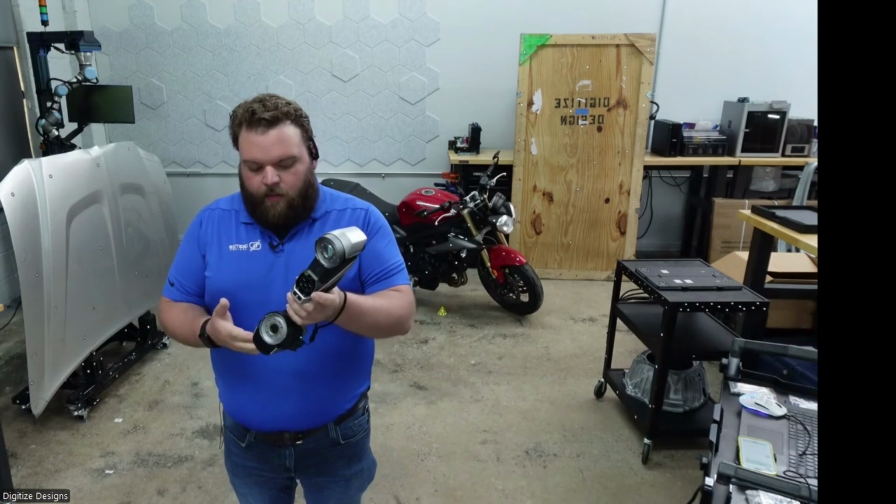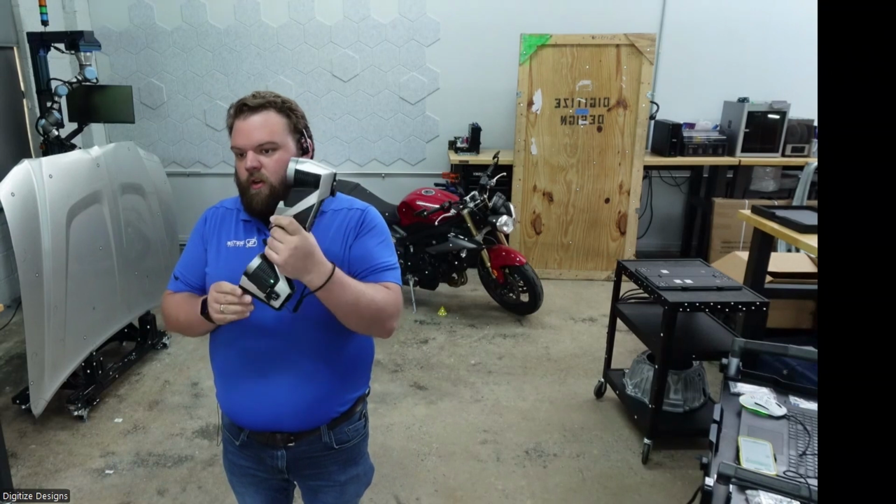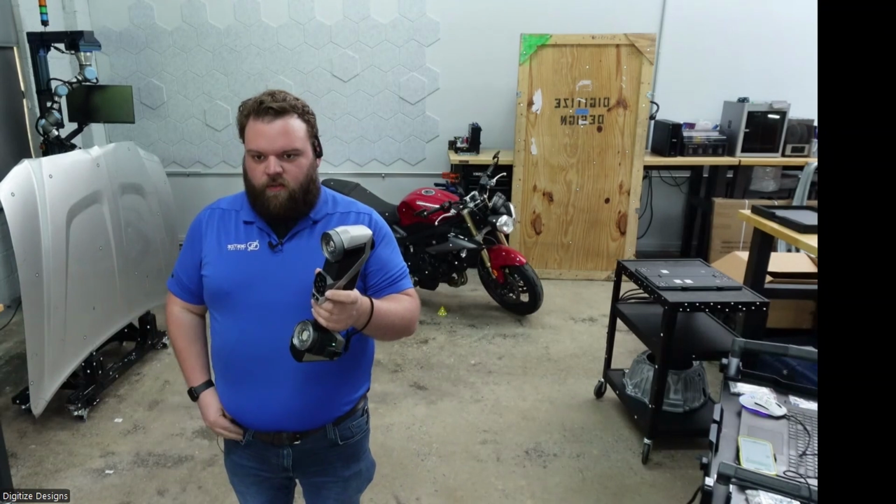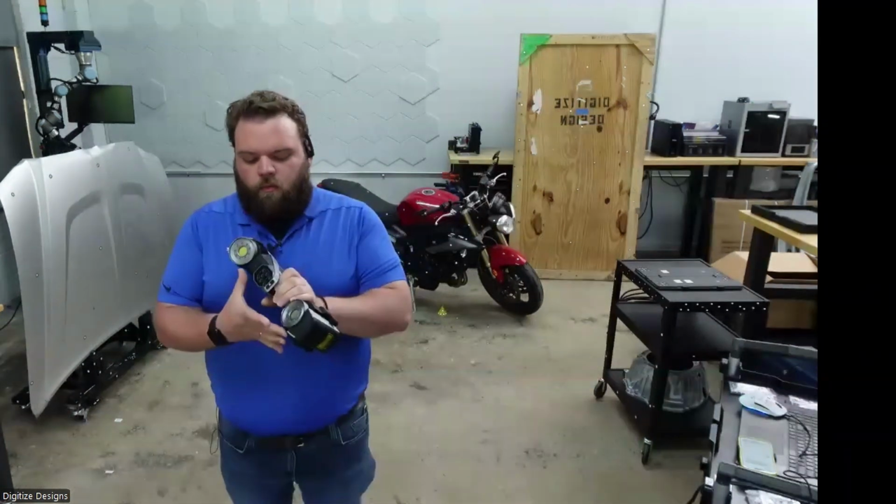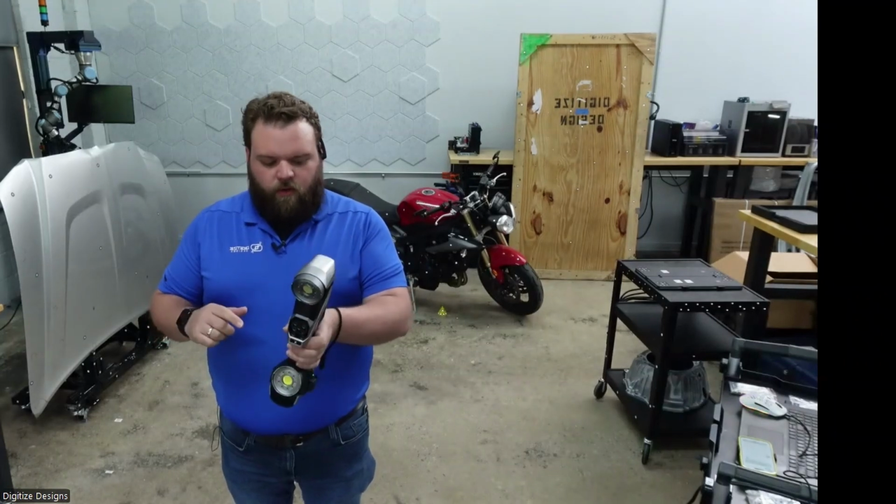Yeah, it's handheld, so it's similar in overall form to the predecessors, the previous generation SCANTECH scanners. If you're familiar with the KSCAN Magic or the original KSCAN series, two main cameras, two LED rings. This one has a lot of laser projectors on the front.